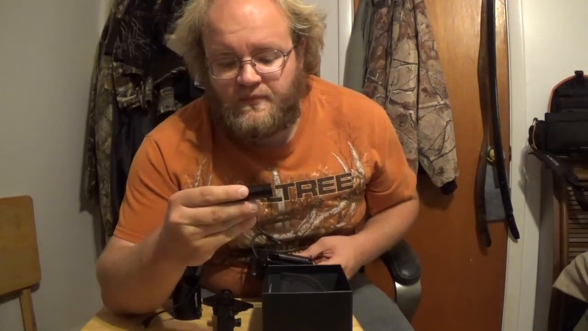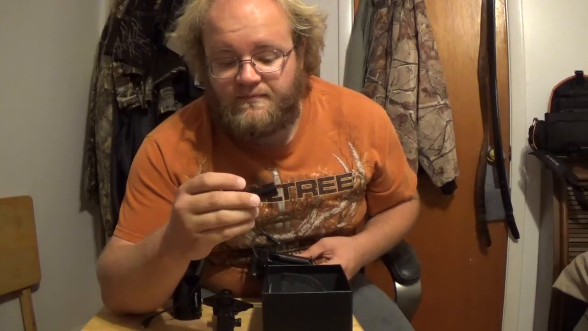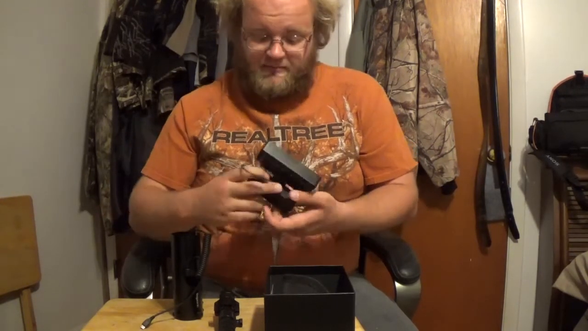These don't actually say the mAh on them, but they're good batteries. I was surprised that it came with those, and it came with a really good charger too. It came with what they call a smart charger for these, and it's a little bit better than just the basic charger you get most of the time.